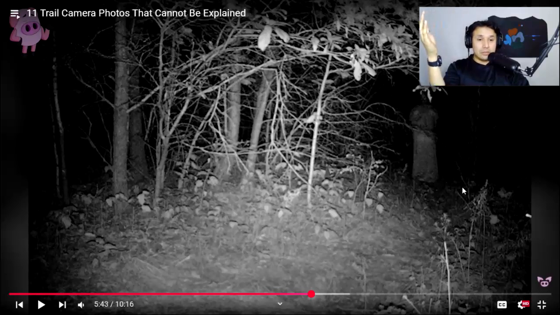Wherever they put the cameras, I'm pretty sure the deer are just kind of random. They're not ever staring at the camera itself.